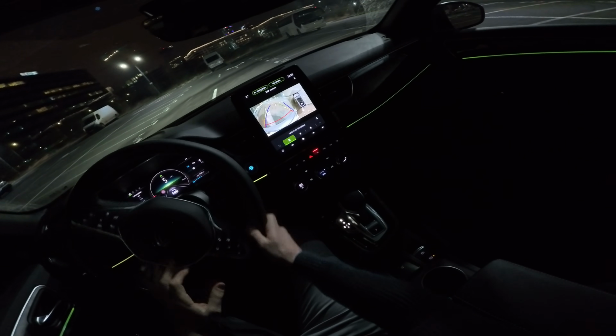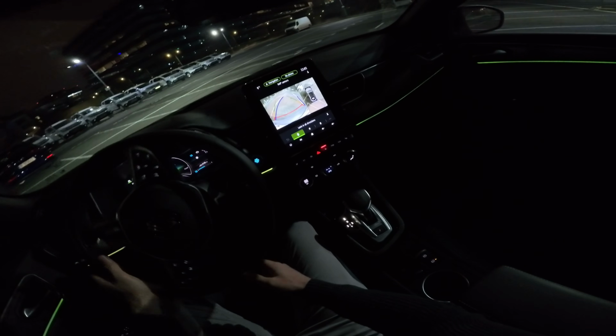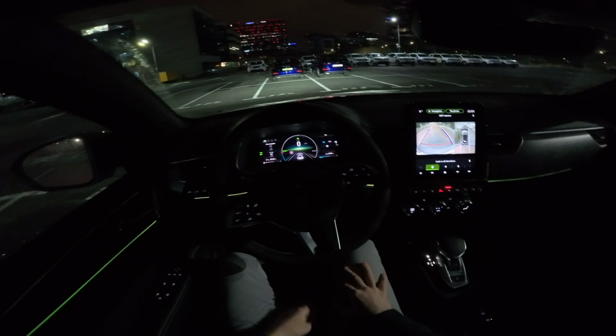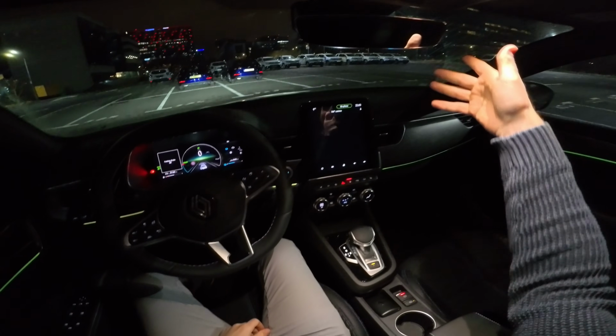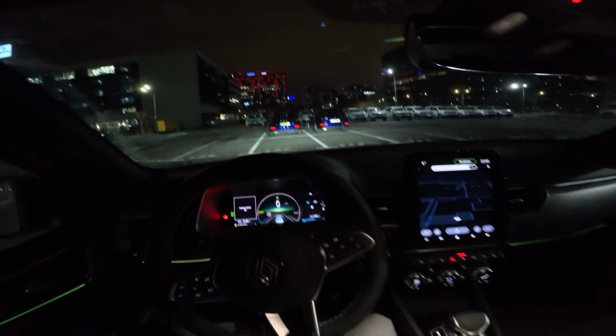You turn and you have the bird's eye view and the active lines that guide you to the parking place, and you can park almost perfectly. I park here. This is also the ambient light if you need it. I think it's a great car, and it's quite pleasant to drive at nighttime.